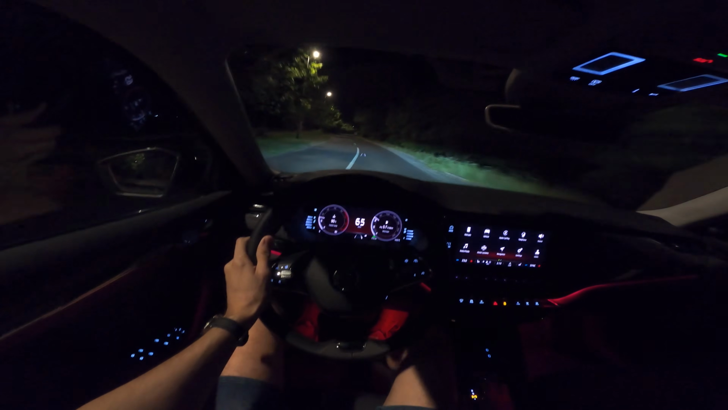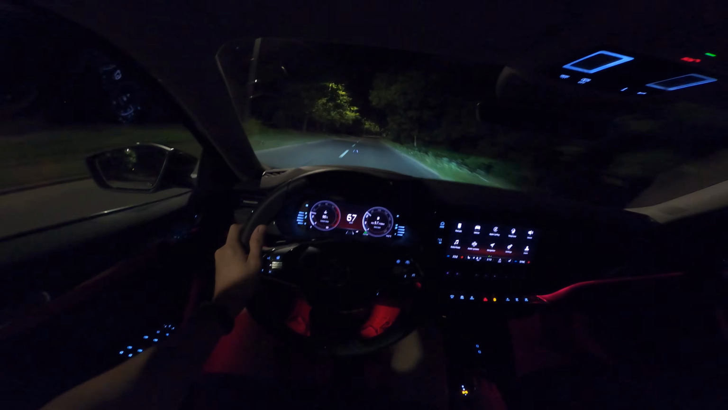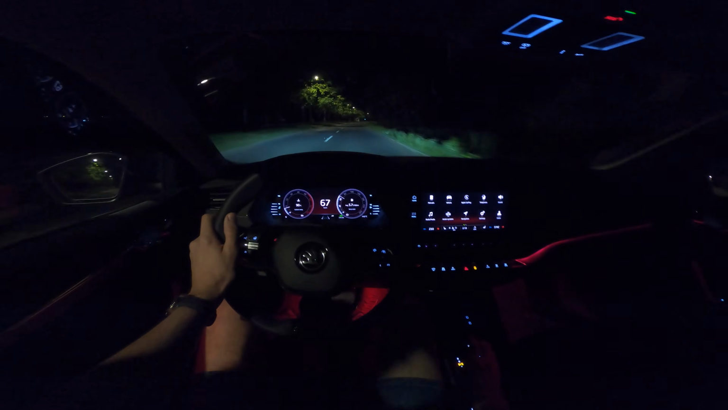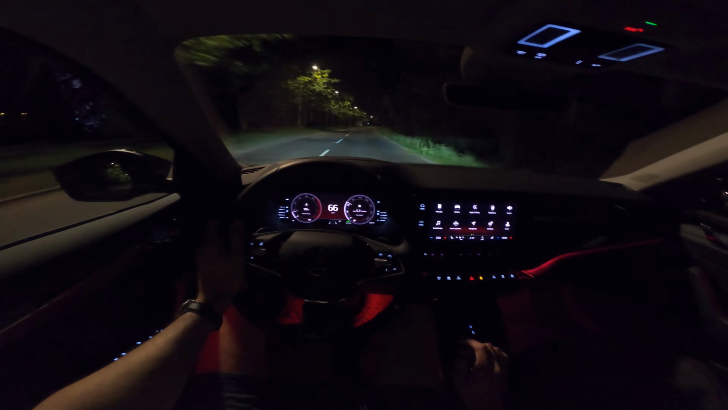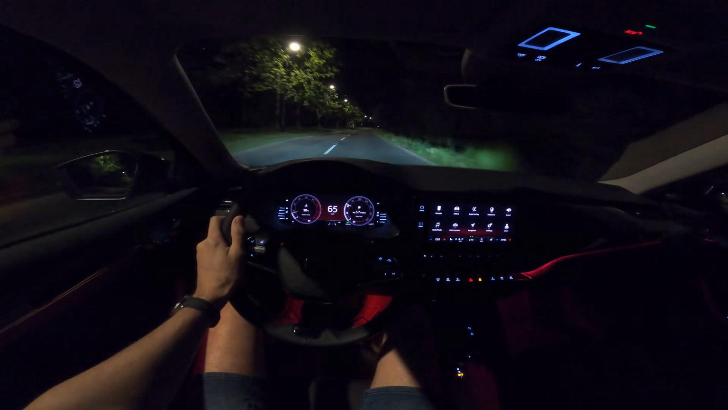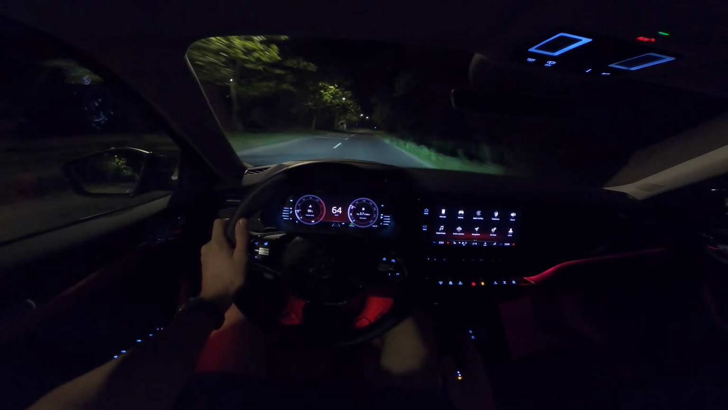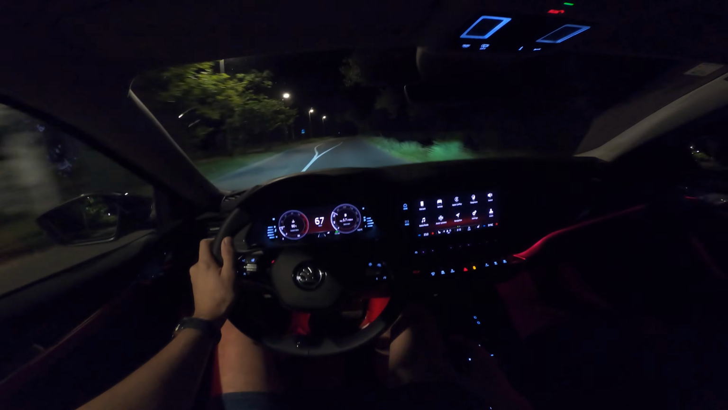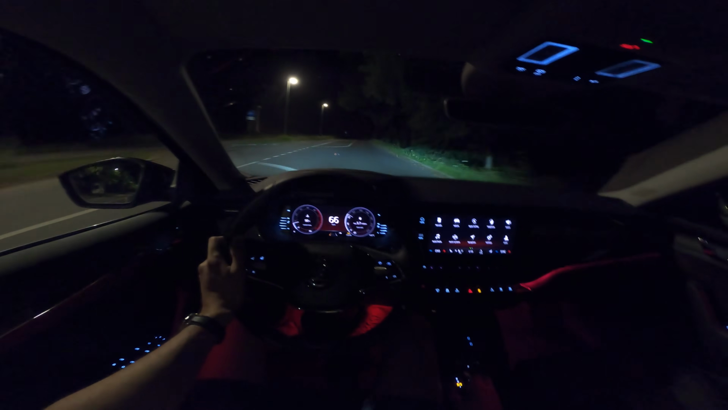Okay, we're coming to a road. We're gonna do 0 to 100. Official time is 0 to 100 8.7 seconds. At this part there's illumination, I mean public street light, and the other part is for some reason lately turned off.